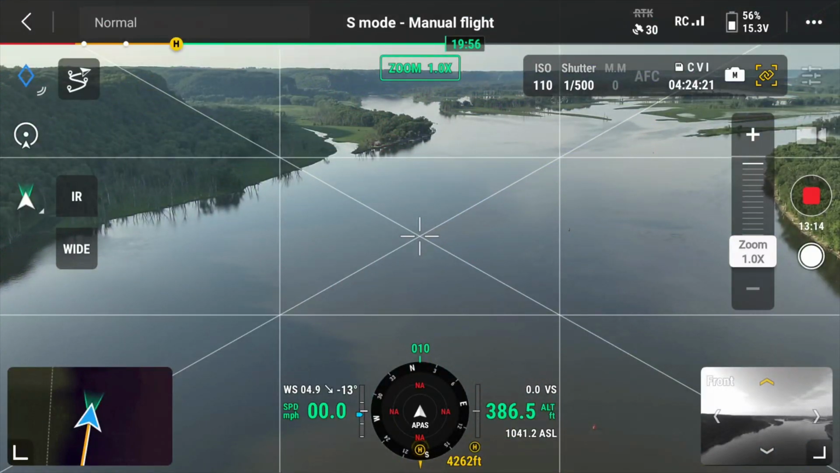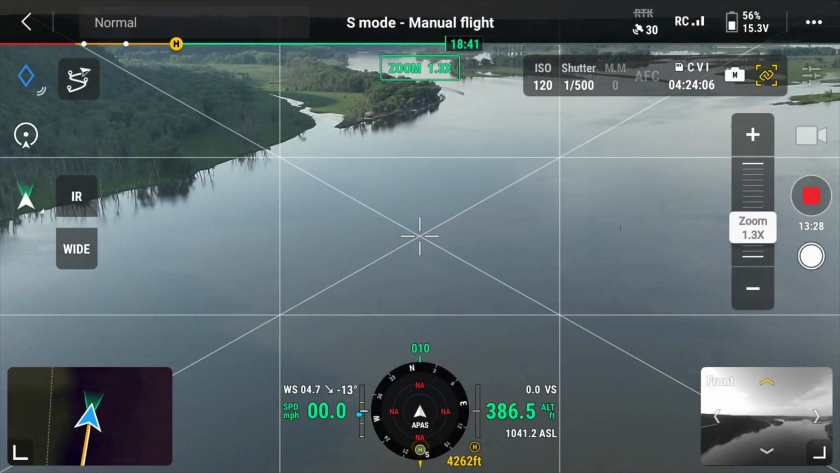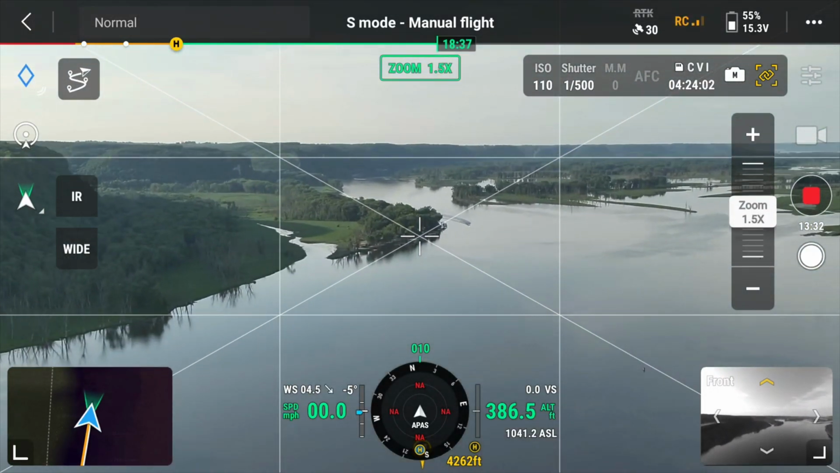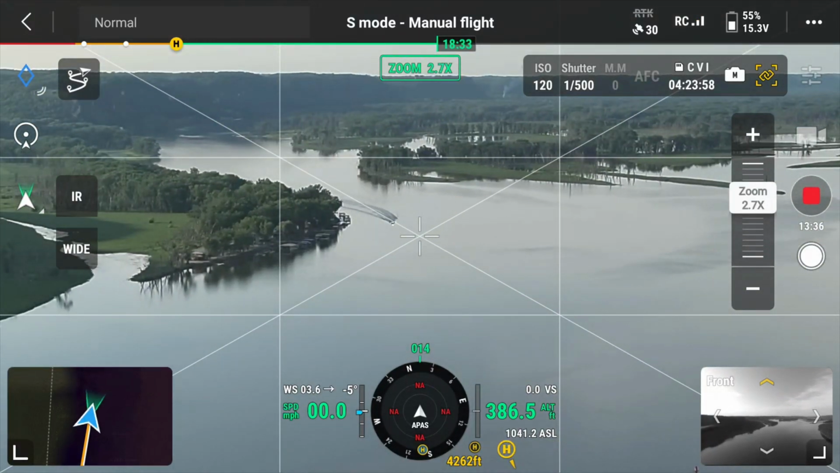Well, we're spotting your guys out. I'm about 4,200, about a mile out with the drone, and I'm at 386 foot. There they are, right there. So they're just coming around that point there. So let's see, I'll zoom in a little bit.